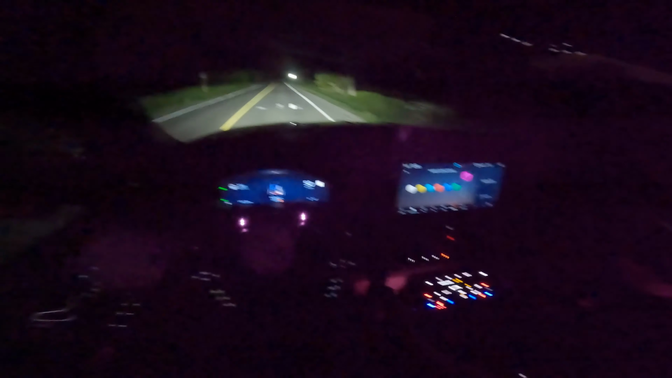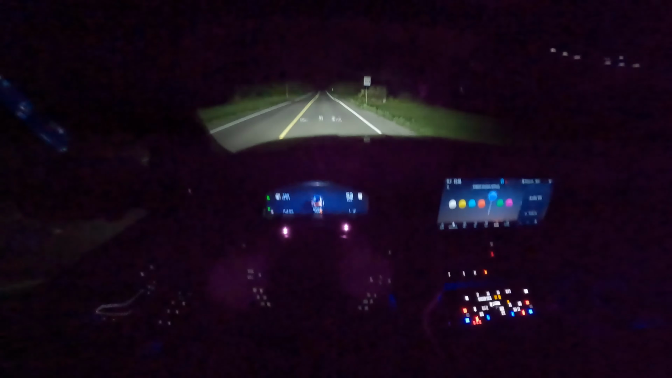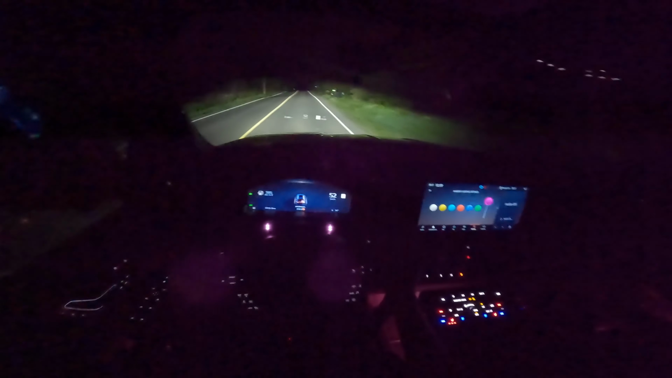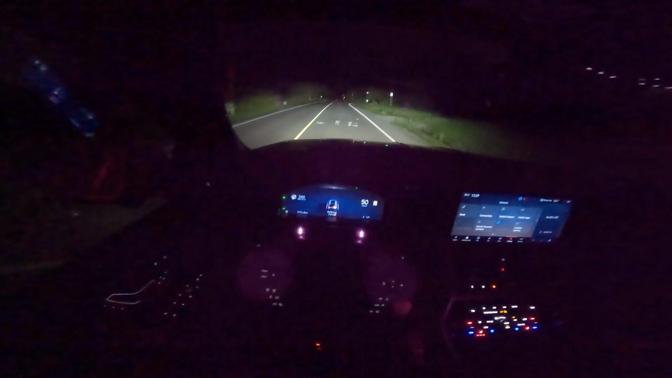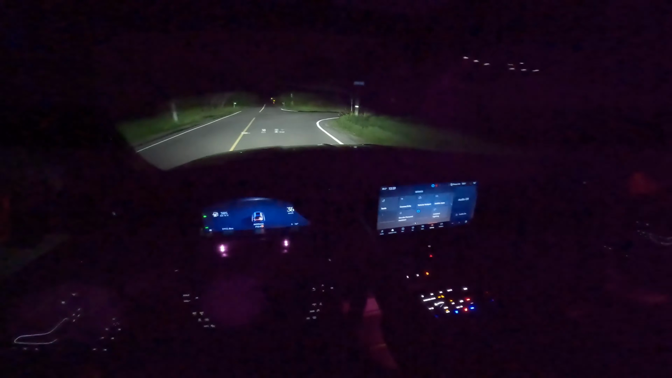We can make it brighter. We can take it to blue, which is the most noticeable. But I don't know, I'm not a big fan of it. White in general, honestly, kind of disappointing, the ambient lighting. That's why I kept it low and just on purple. Purple's the best interior light color, but something like a Cadillac Escalade has much nicer ambient lighting.